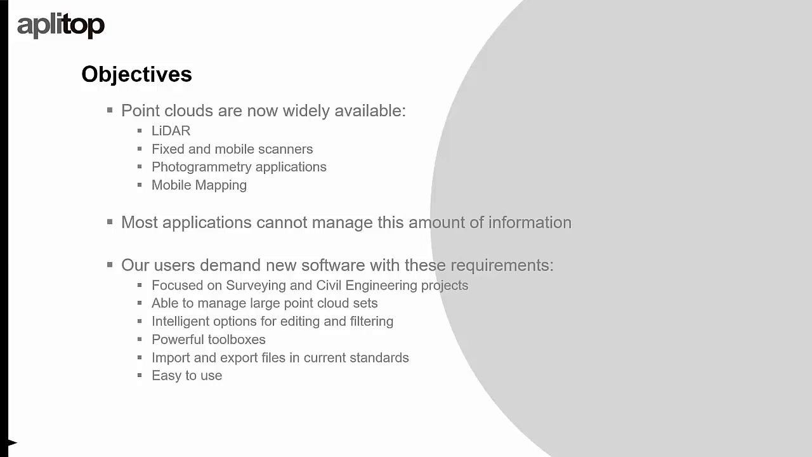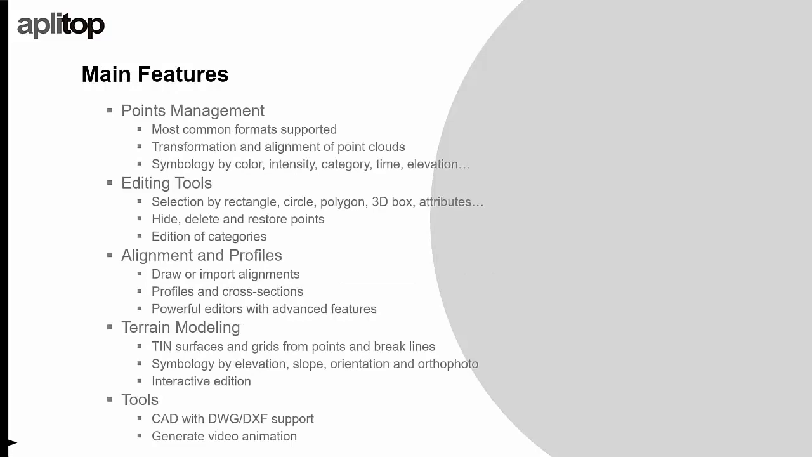Another objective is, as always in Appletop, the ease of use of our applications. The main feature of the TCP Point Cloud Editor is point management. We can import the most common formats, standard formats or proprietary formats from different scanner makers.